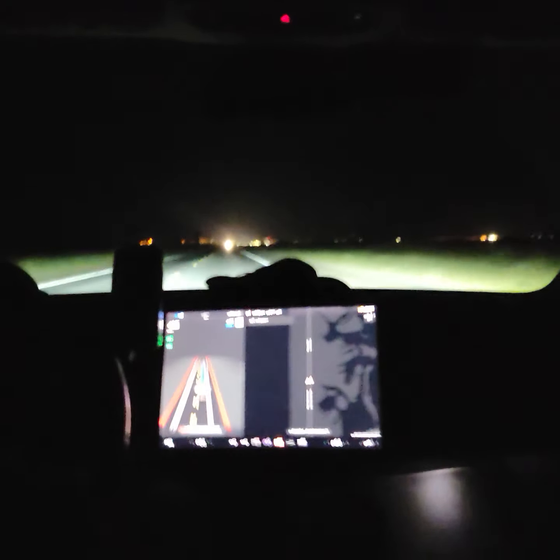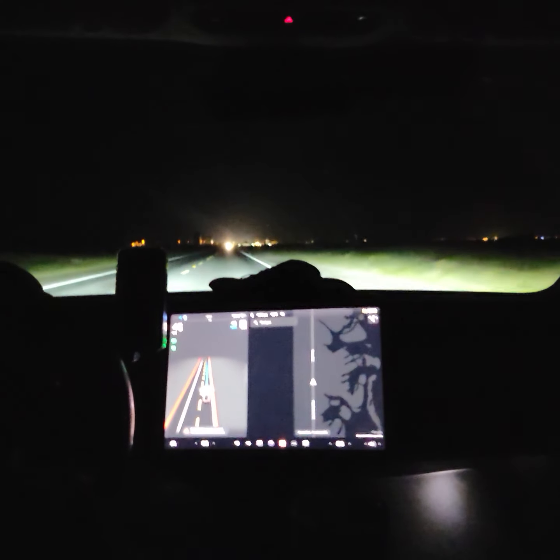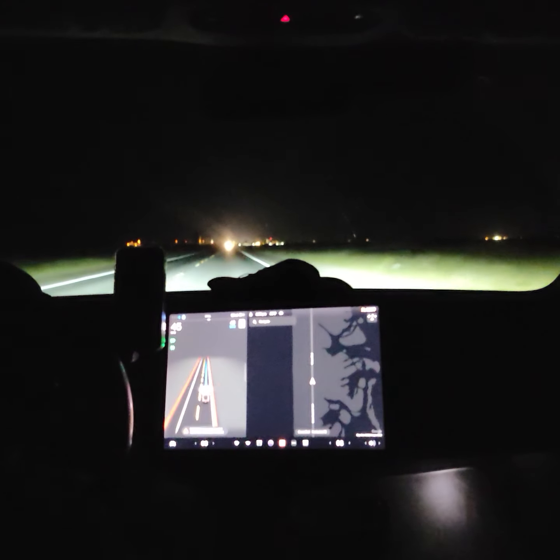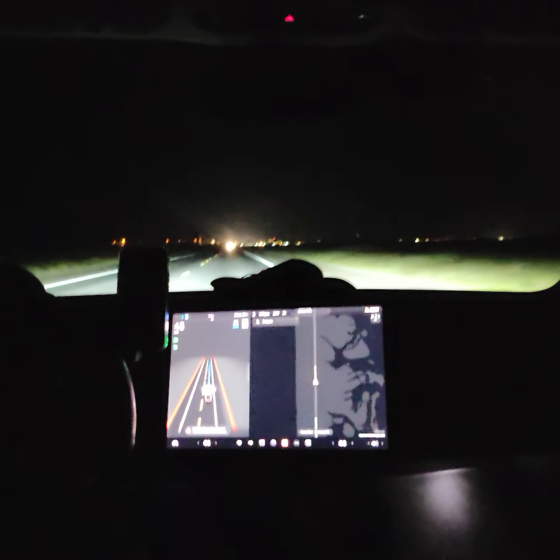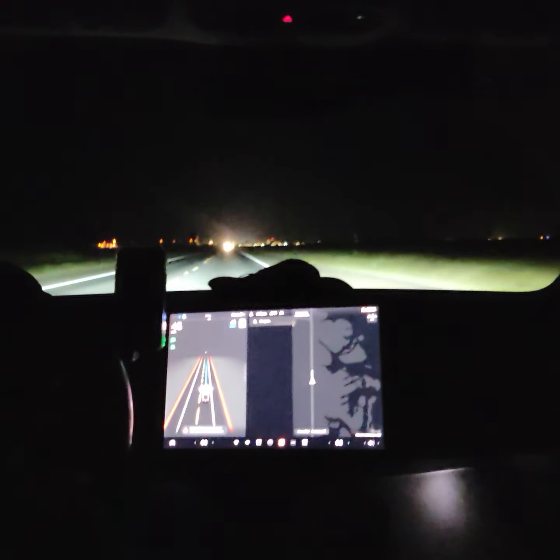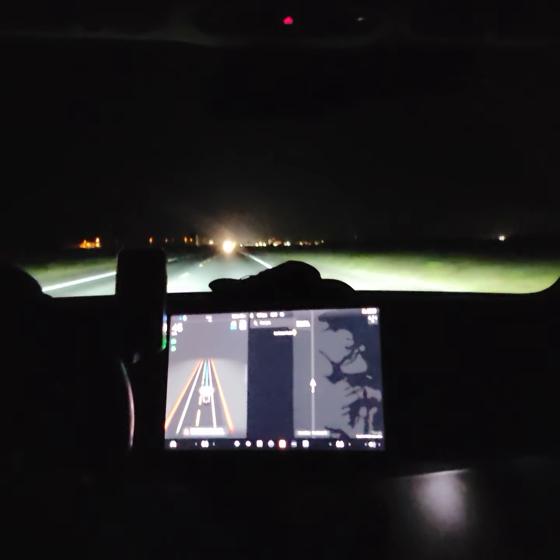It's nice and peaceful out here late at night. And you can see, when there's no street lights around, I keep getting that full self-driving may be degraded, since it really can't see too clearly the side of the cars with the side cameras.